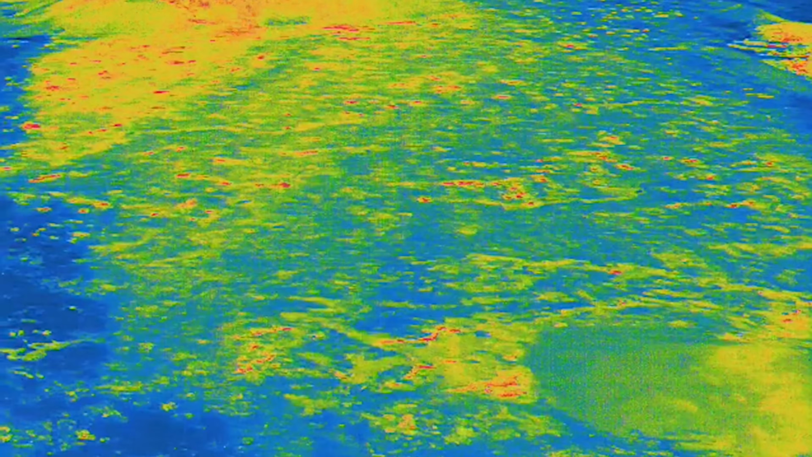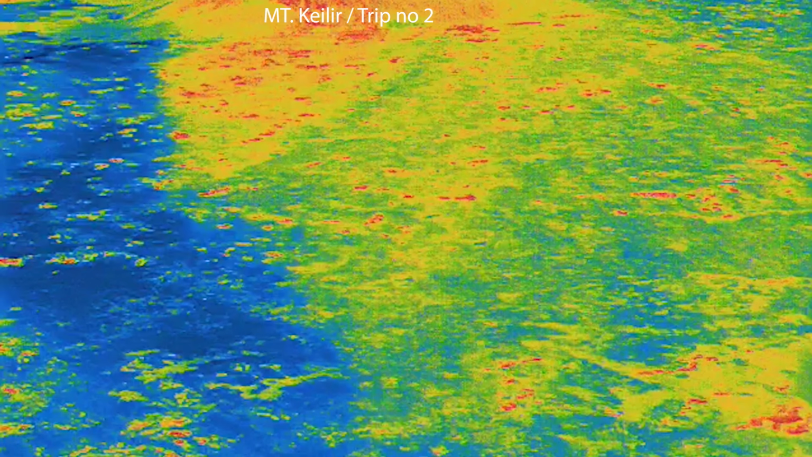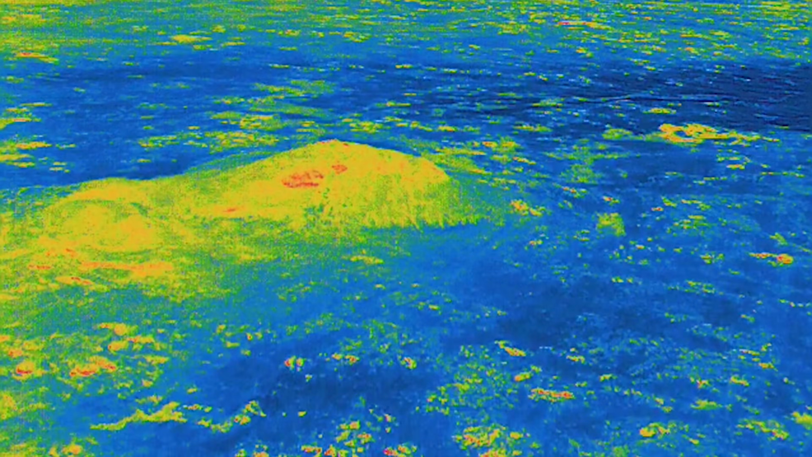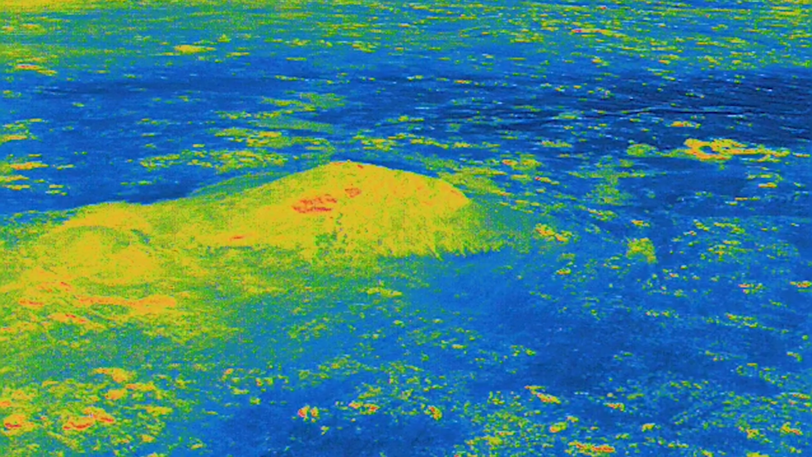And after this flight I was running out of battery, so I went back, picked up a fresh battery, and swapped to another thermal palette. My drone has 10 color palettes to work with, to get the contrasts as good as possible under different conditions. And as for the larger Keilir, I got similar results, but when I went to little Keilir, I didn't detect as strong signals, but looking back at that, I was further away. I was flying closer to the ground in the first flight.